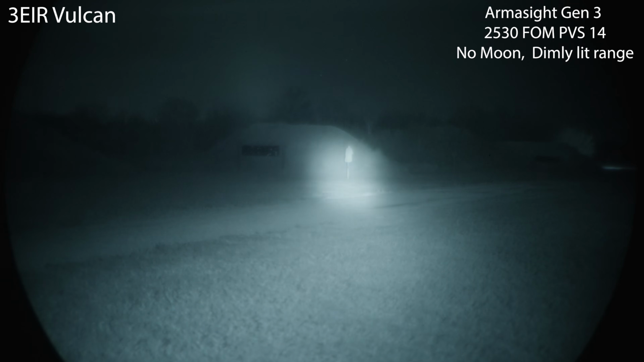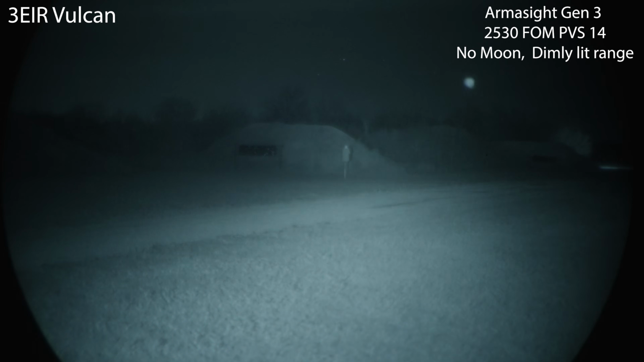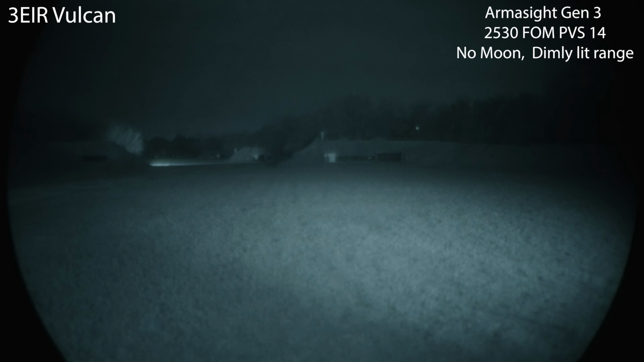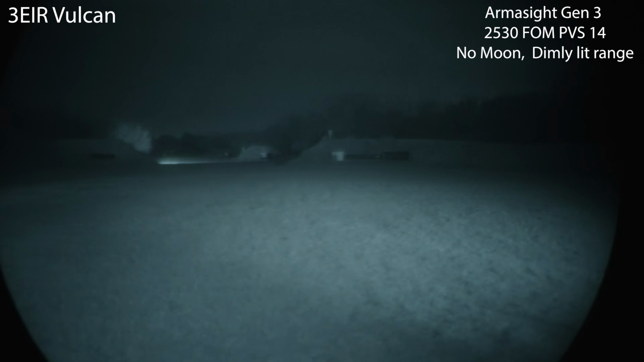See what the diffuser does. Now this diffuser, not quite as much effect with ambient light. Not contributing too much to that 100 yards with a dim light shining downrange.